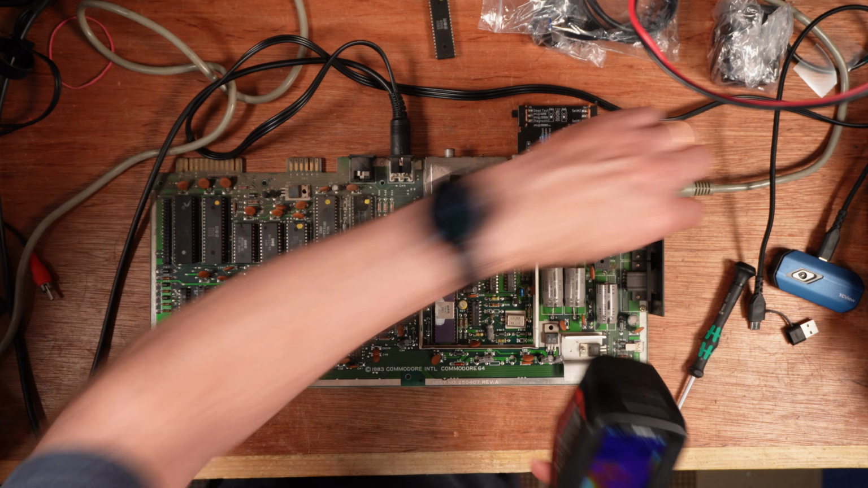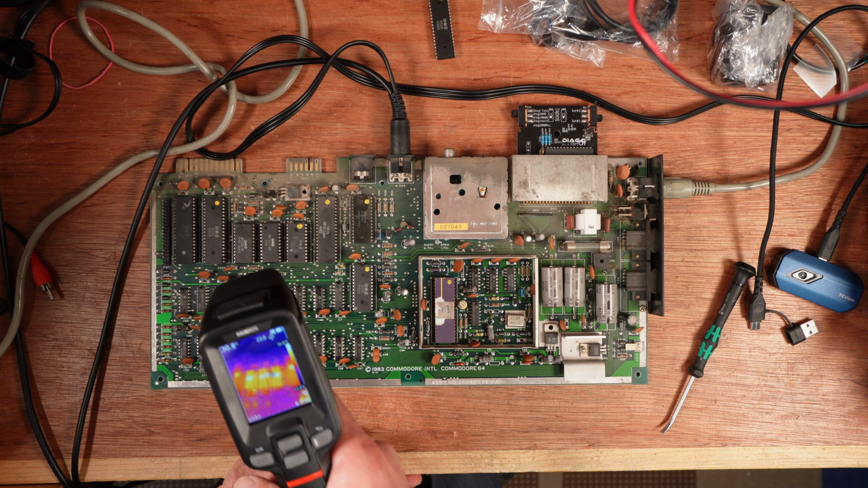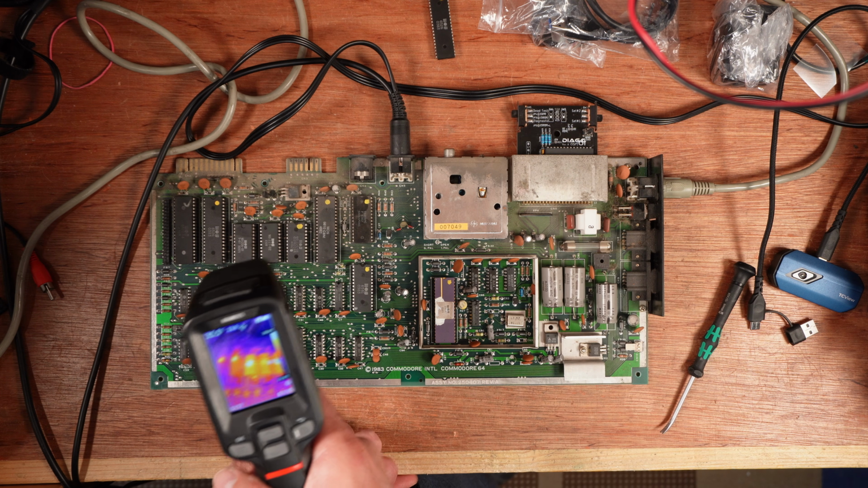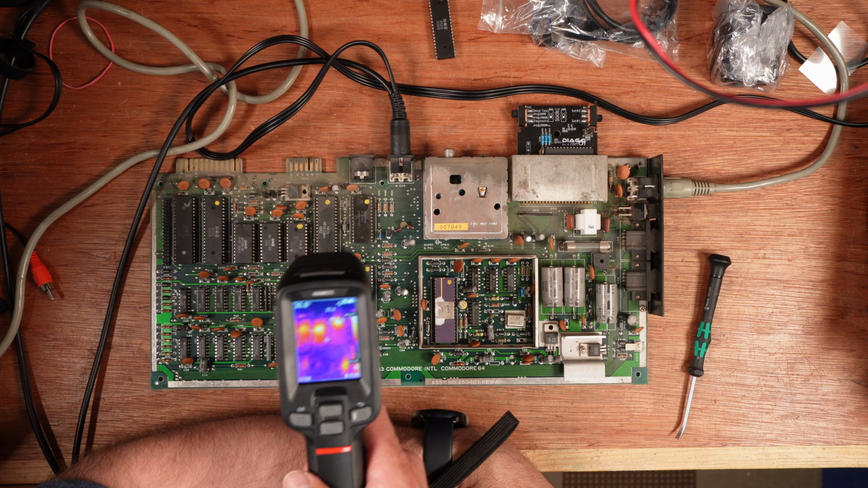It's fine. You don't really need to do very much peering at the screen to work out what you need to know. But the Topdon one does have the benefit of being a much bigger screen because it's your phone, but it does have the inconvenience of needing a phone. So that's going to be something that you'll have to make a decision on whether you need it or not.